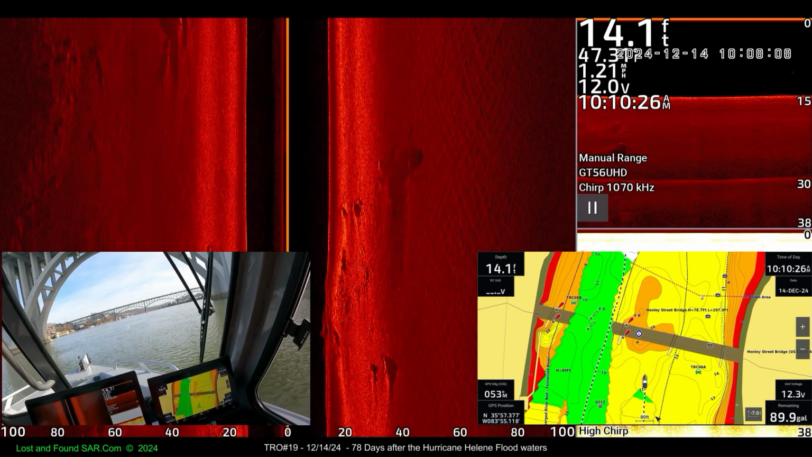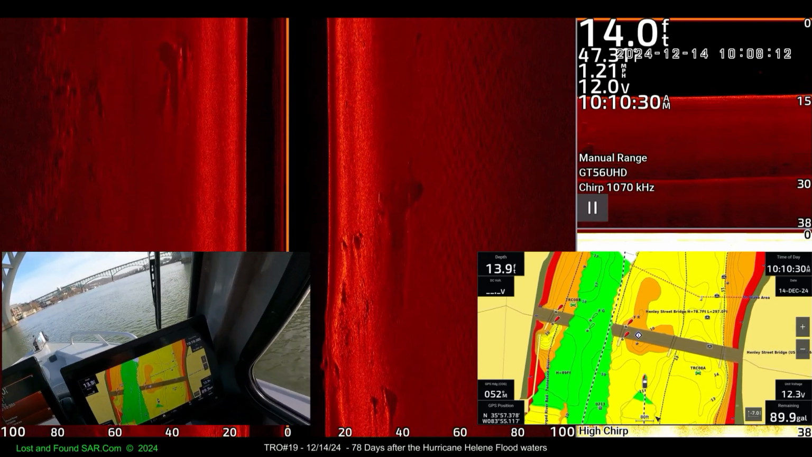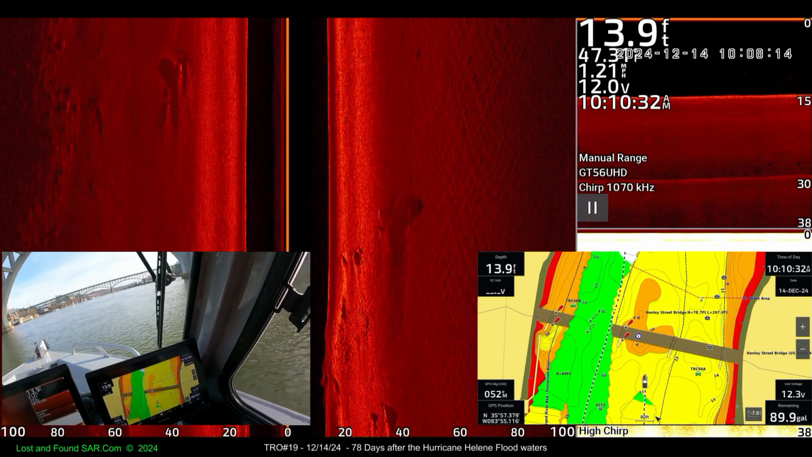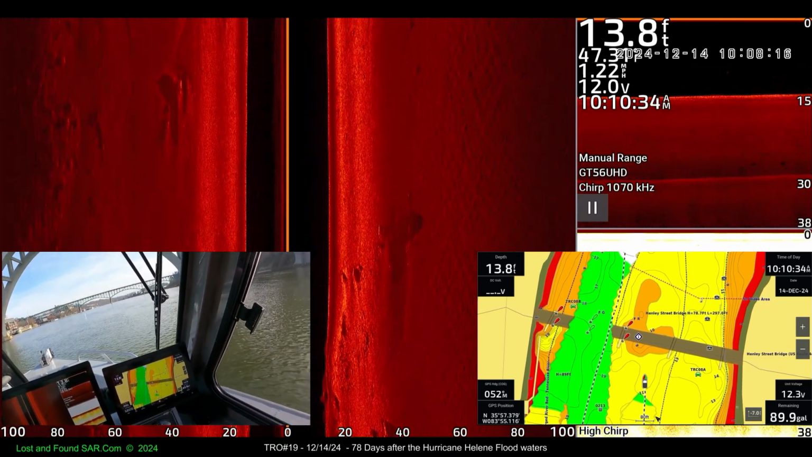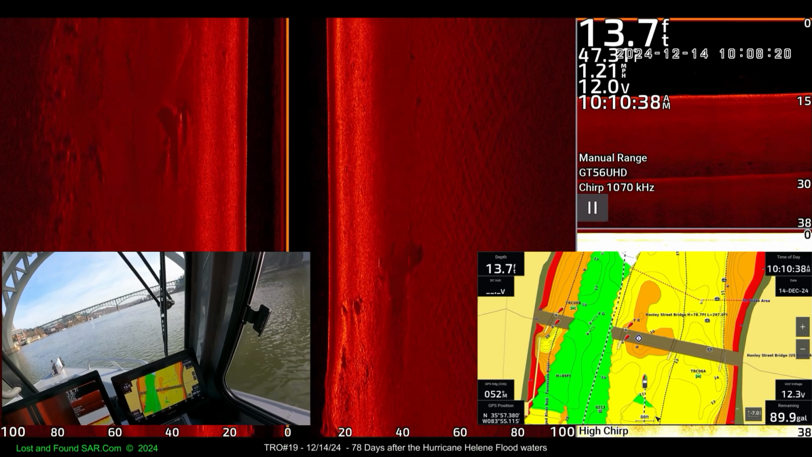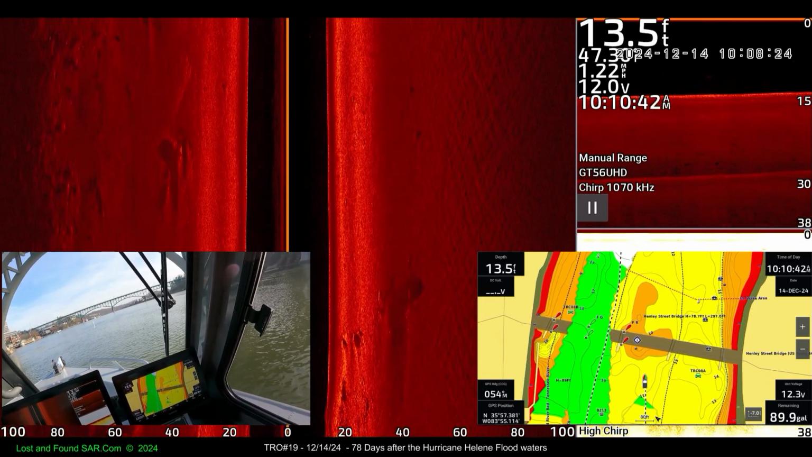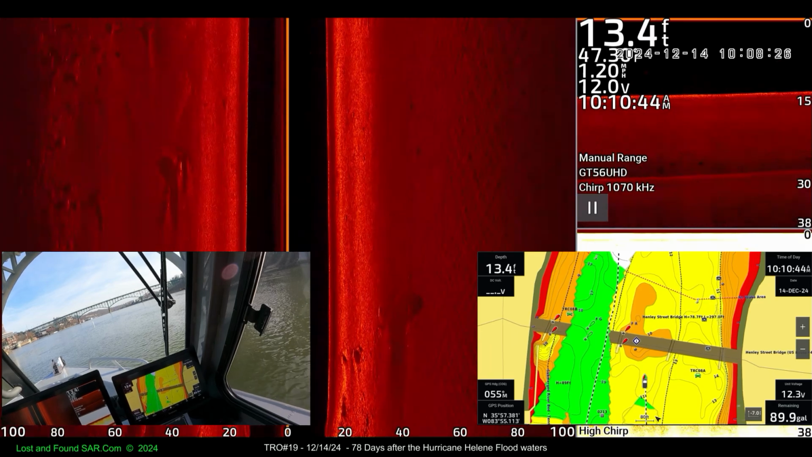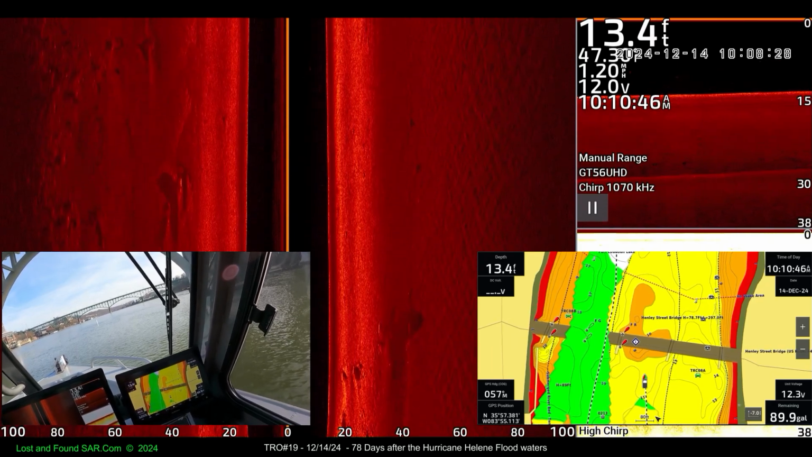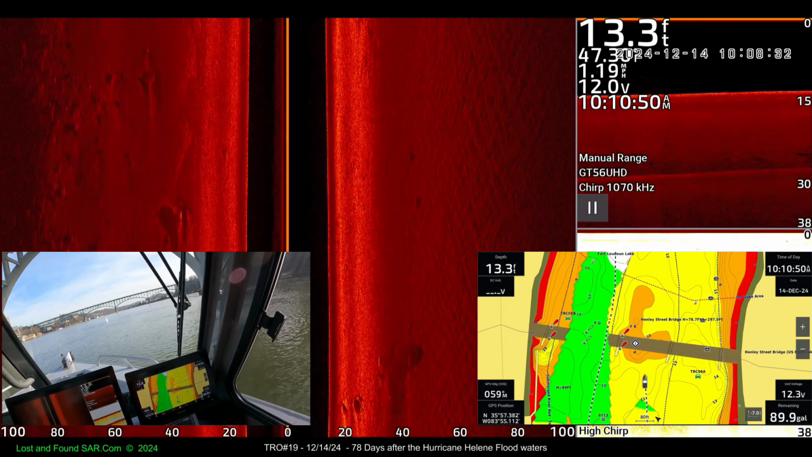All right, so let's see. We got 14 and we got 13. It's not going to be accurate because the charts are not accurate. Well, I think we're awfully close. We're fixing to enter a 10-foot hole up here, and then there's a 10 and there's an 8. Matter of fact, if I hang a left right here, we should go right through that really shallow spot.